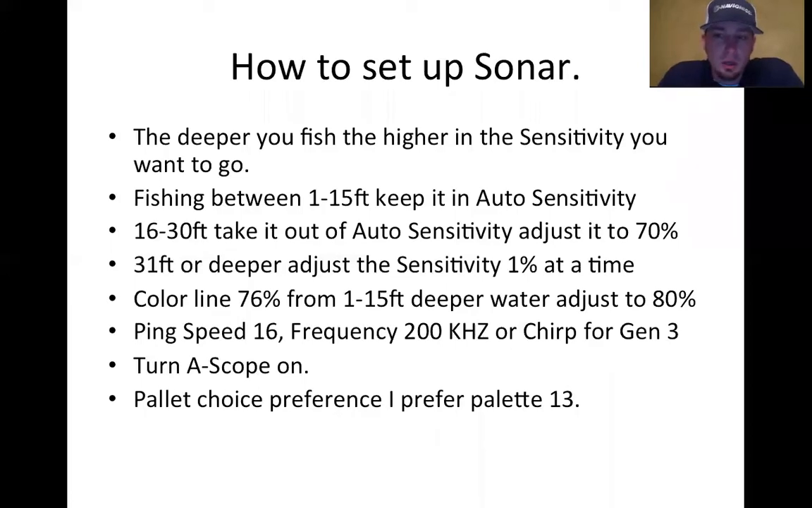When you go to your color line, that's more so applying the density of an object. So what that means is the brighter color you see in an object is going to identify a harder, bigger object. So a lot of times if you go to your color line, it's going to be set at 76, maybe a little bit lower. Take that number, take your color line and bump it up to 78 or even 80%. So that's going to show you the size of a fish.